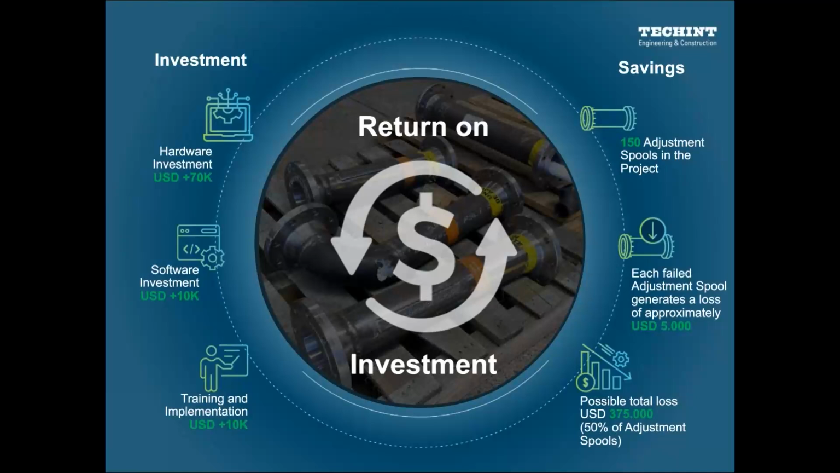It's very interesting to tell you that this is a particular case, because we made the analysis. Of course, this is a conceptual analysis, just to obtain what our benefits are, what the return of investment is in our case. What was the investment that we did? In this case, we bought all the hardware. We spent more or less $70,000. It's the same case in the software investment. We spent almost $10,000, and we spent more or less $10,000 for training and implementation.